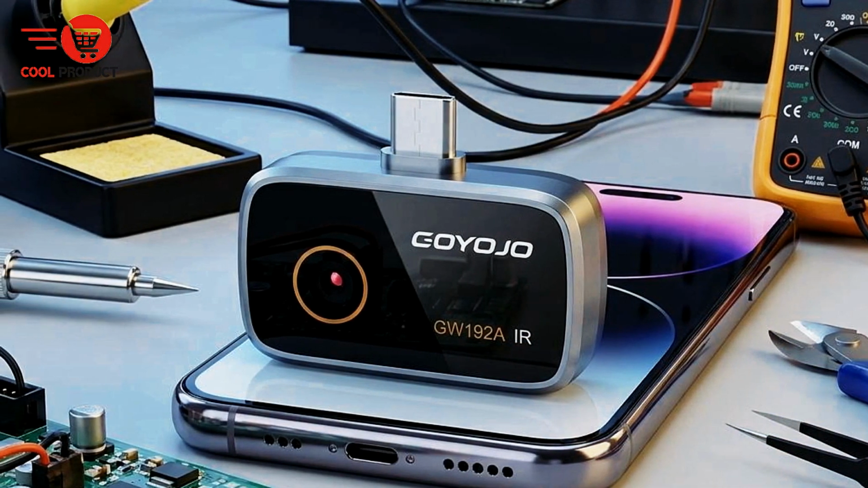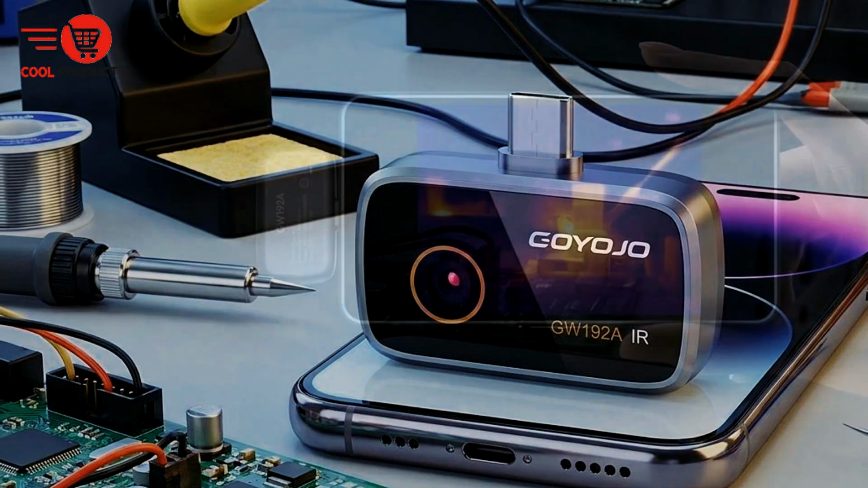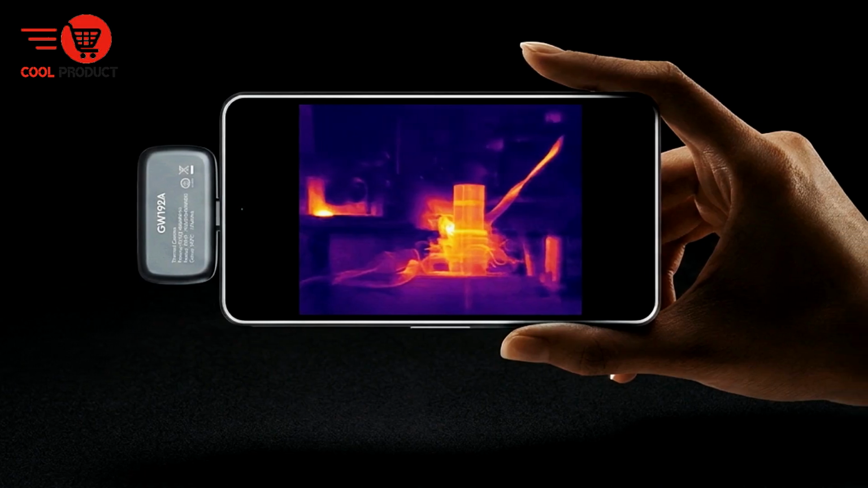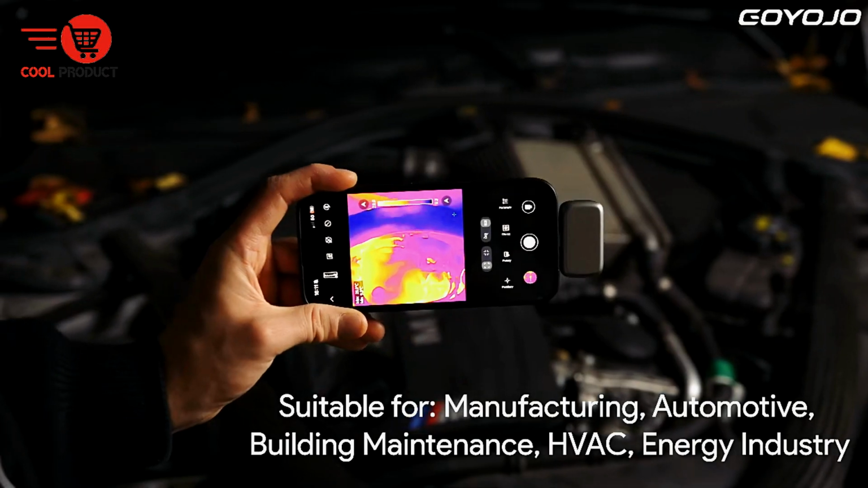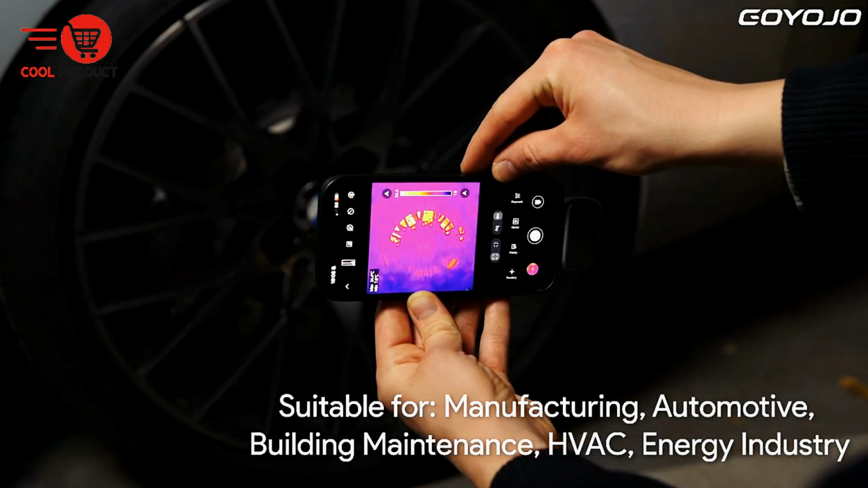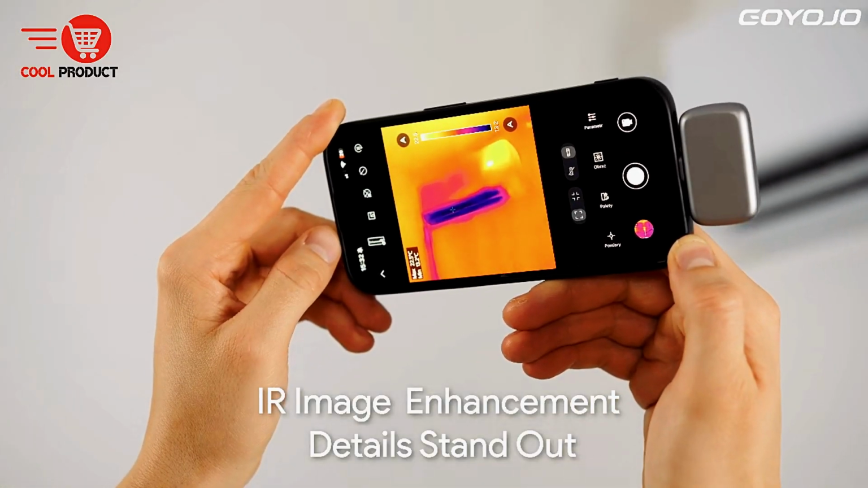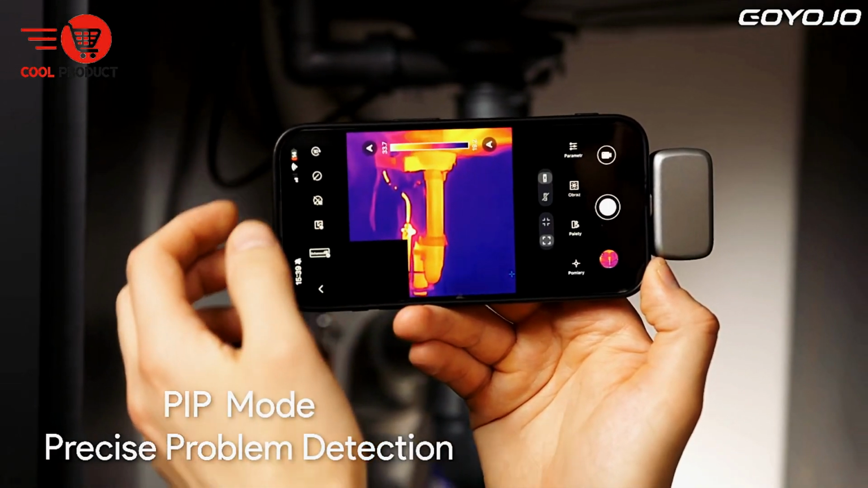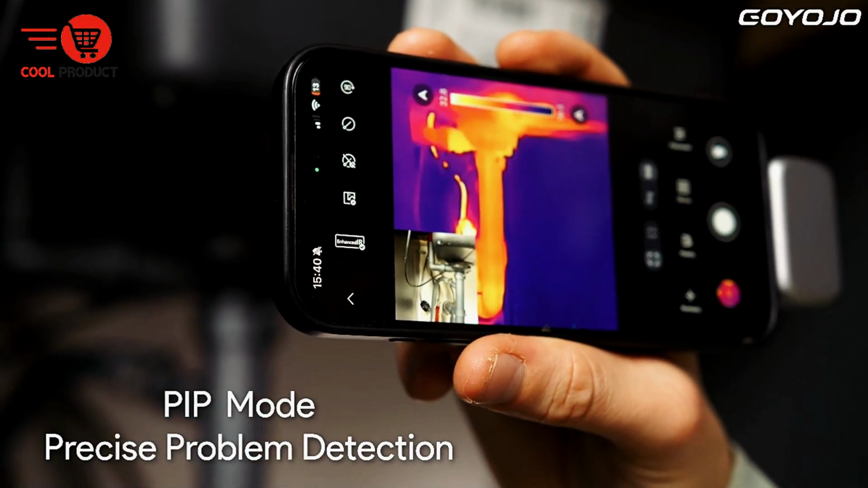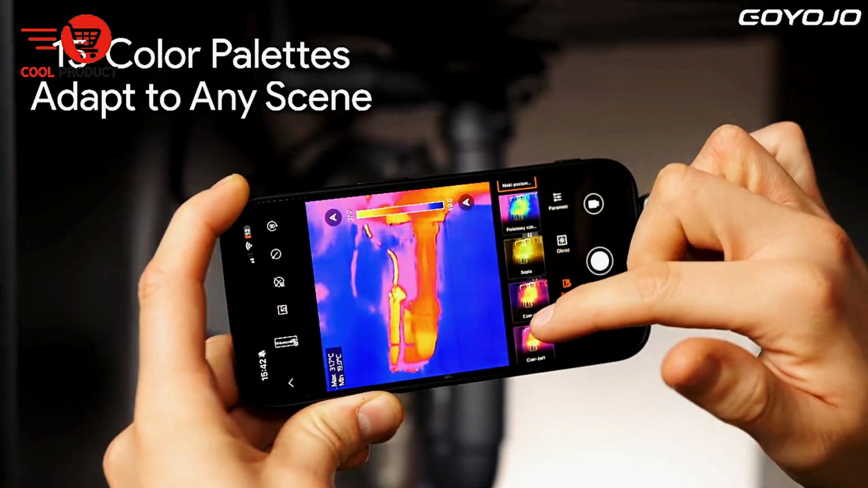It is ideal for on-site inspections, field service, and quick diagnostics when you need a portable solution. There is no need to carry a bulky standalone device, since your phone handles the display and processing. Built for inspection and repair tasks, this thermographic camera helps detect hot spots in electronics, check wiring conditions, and monitor equipment temperature during operation. By identifying heat-related problems early, you can prevent damage, reduce downtime, and improve safety.